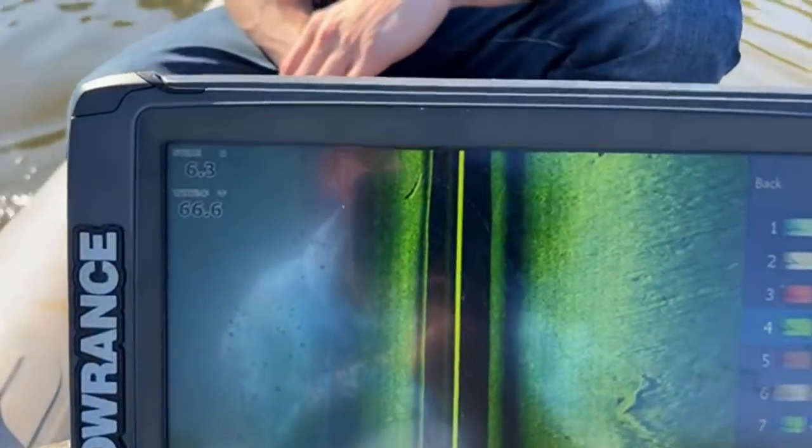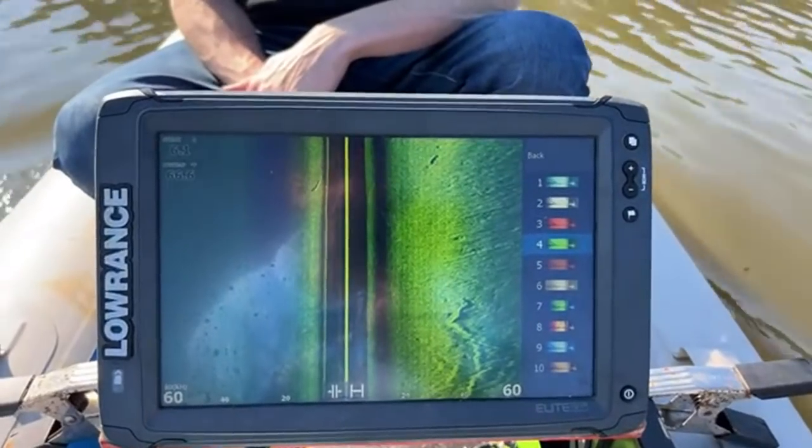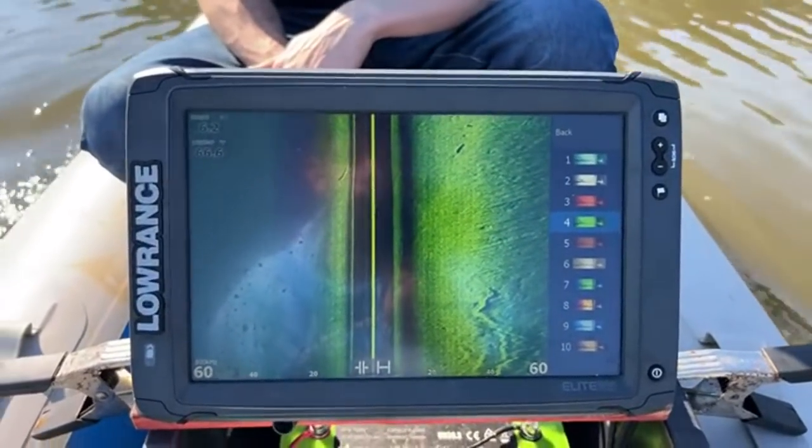Okay, there's something right there. I think that's like a stick or a log. Lower contrast is easier to see. Yes, that's the truth.